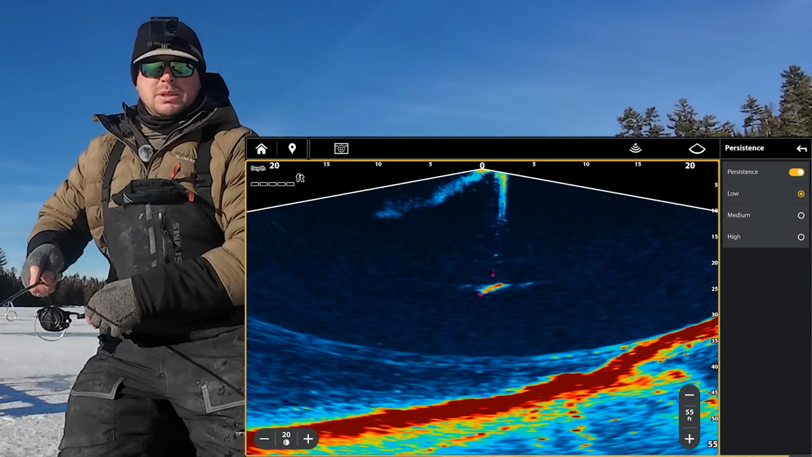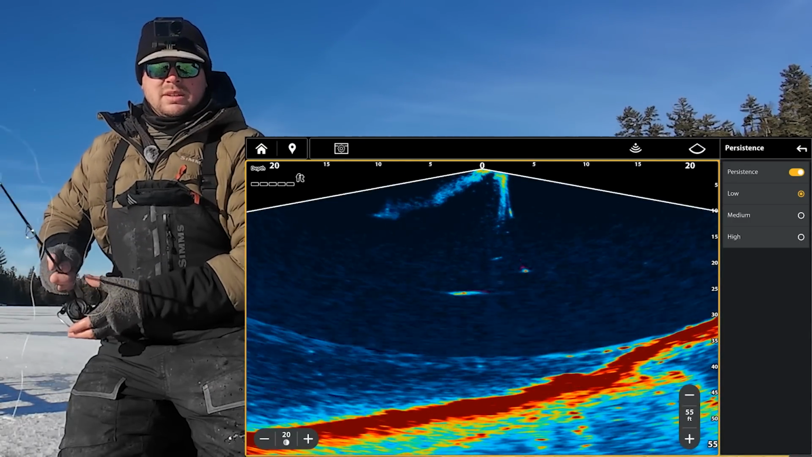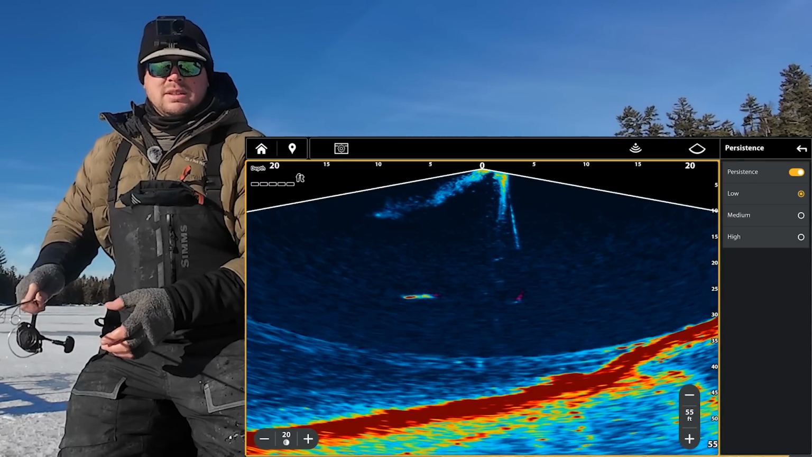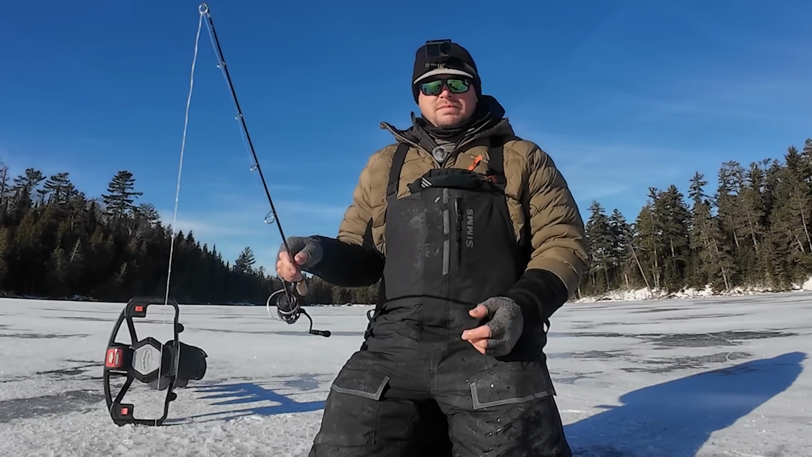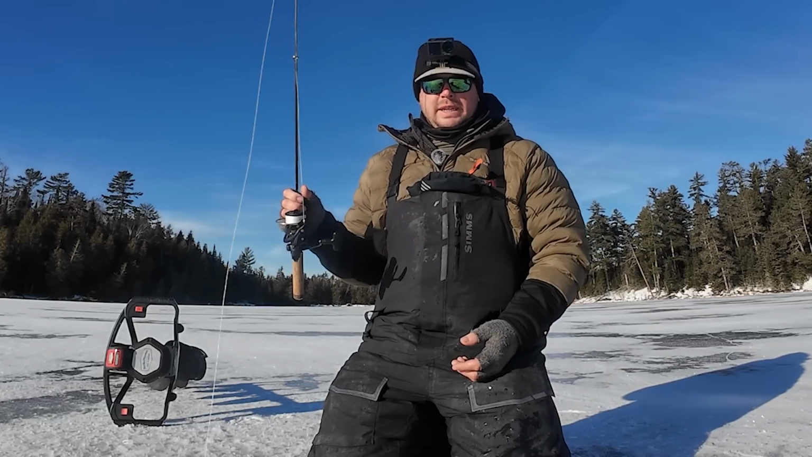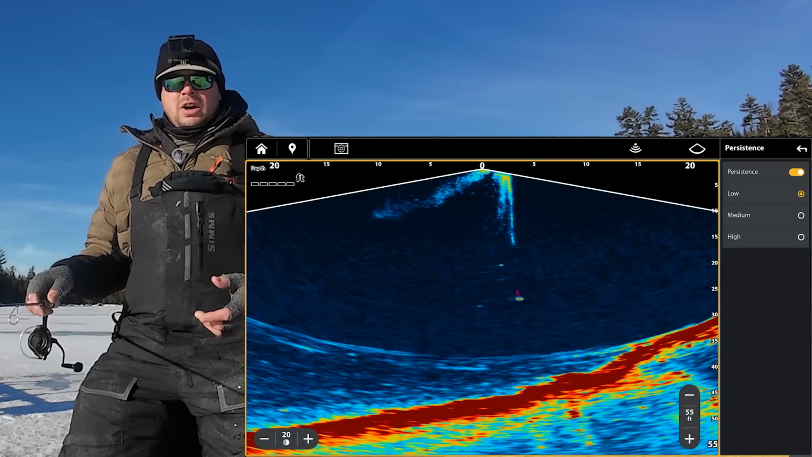Oh, there's another fish on me. Ooh, that's a big mark. Come on. He came off the side of the cone. We'll talk about that too, as far as the placement of the transducer. Like I'm in down right now, but persistence I just turned off.